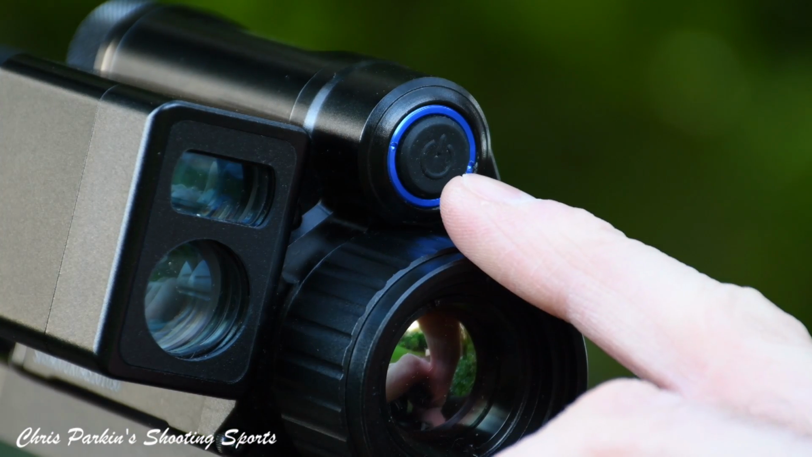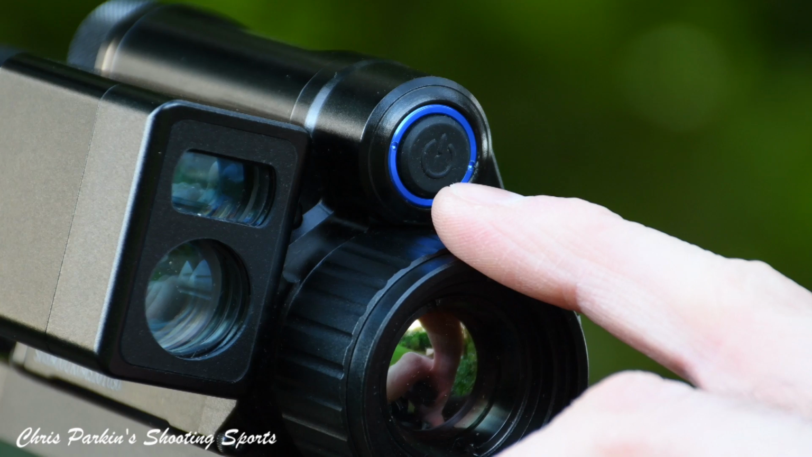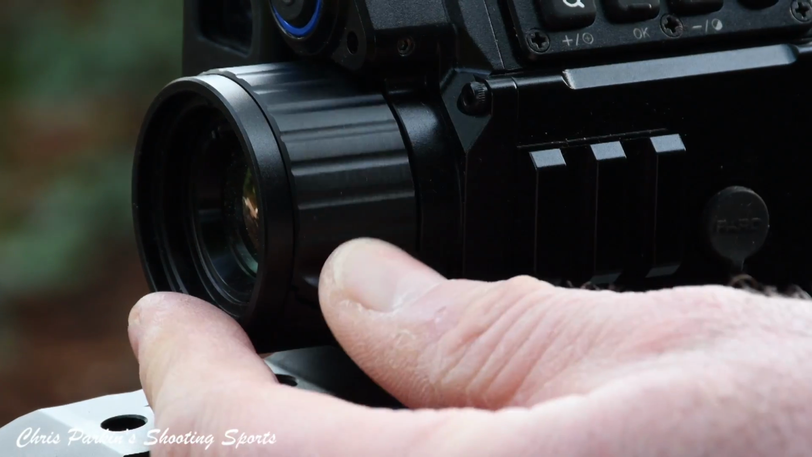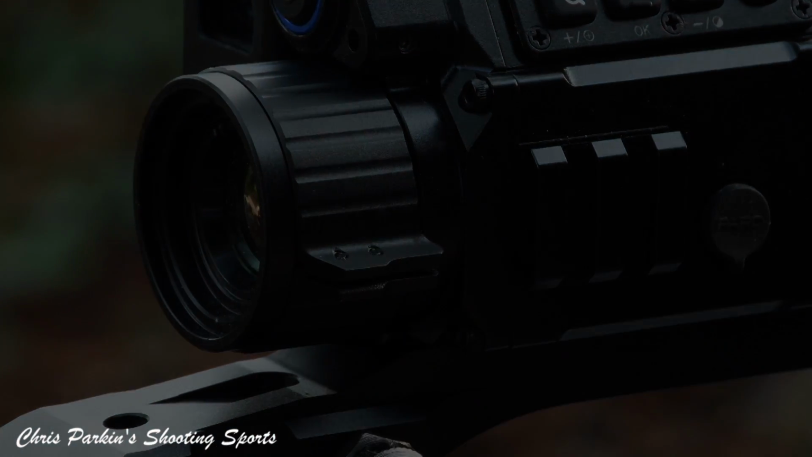I like the fact that the power button is segregated and separate from the menu structure. It means you're not accidentally going to turn the unit off when you're trying to do something like change magnification or screen brightness, something like that. Focusing on target requires manipulation of the objective lens here, which is fingertip light but smooth, and it also doesn't move in use unless you want it to.